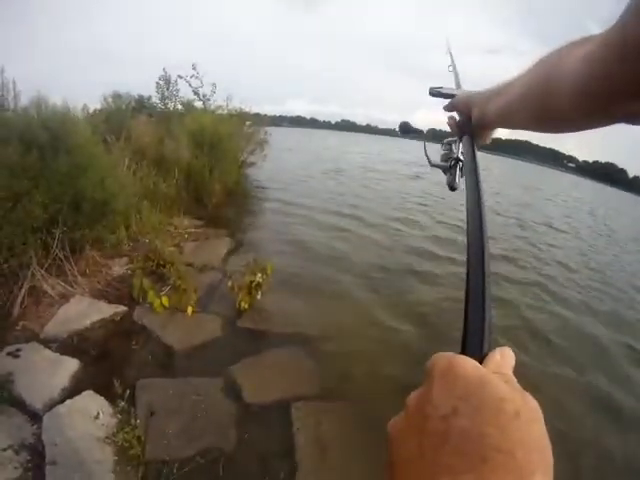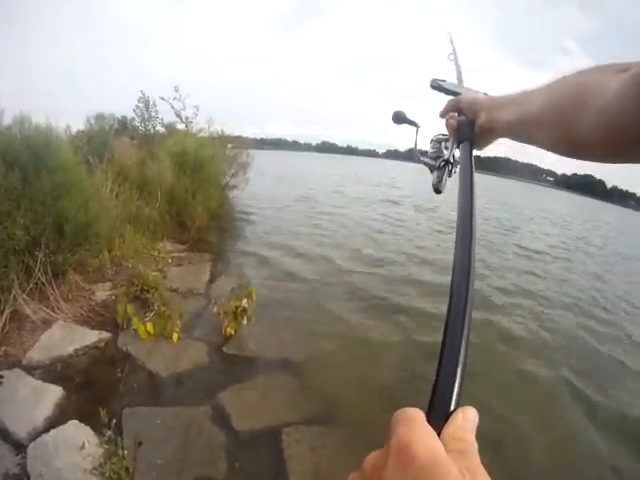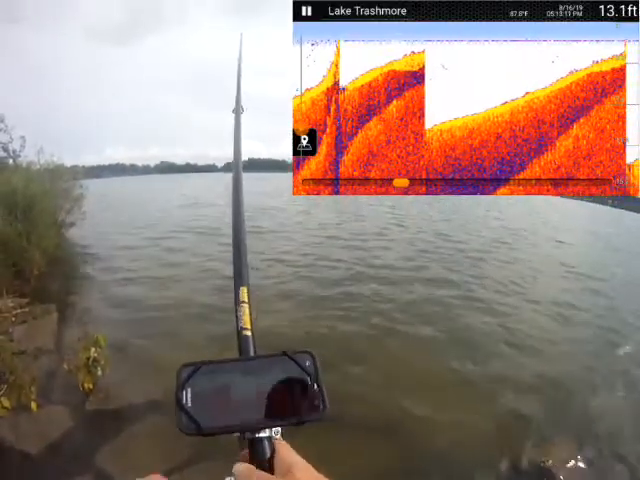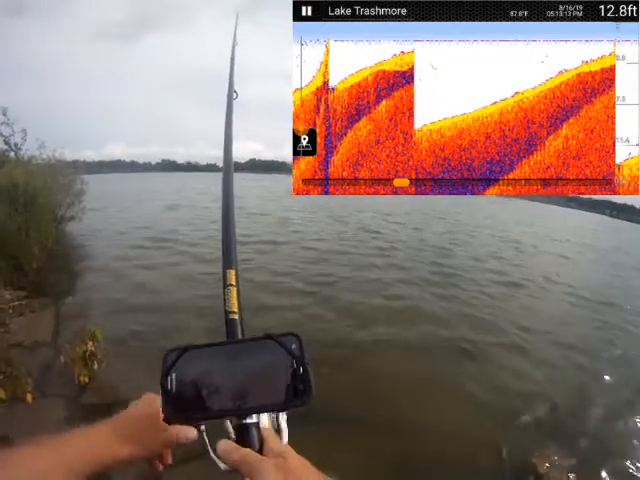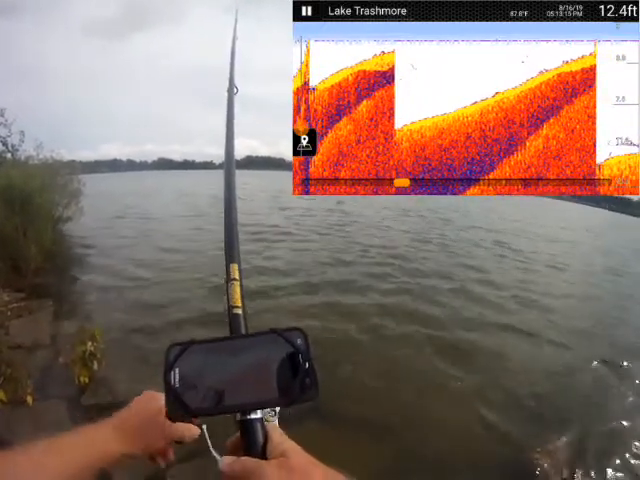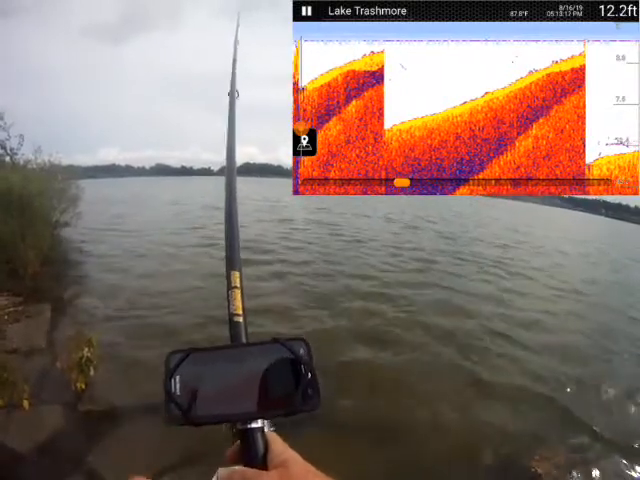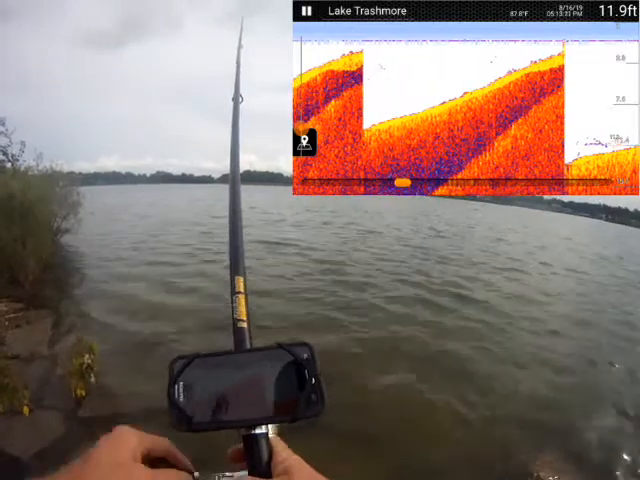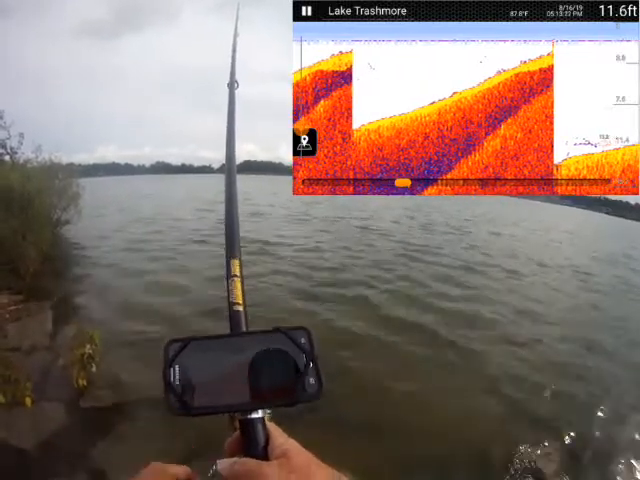Whack it. Okay. Pretty close to what I was looking for. Okay, 13 feet deep. Some little collection of something out there.